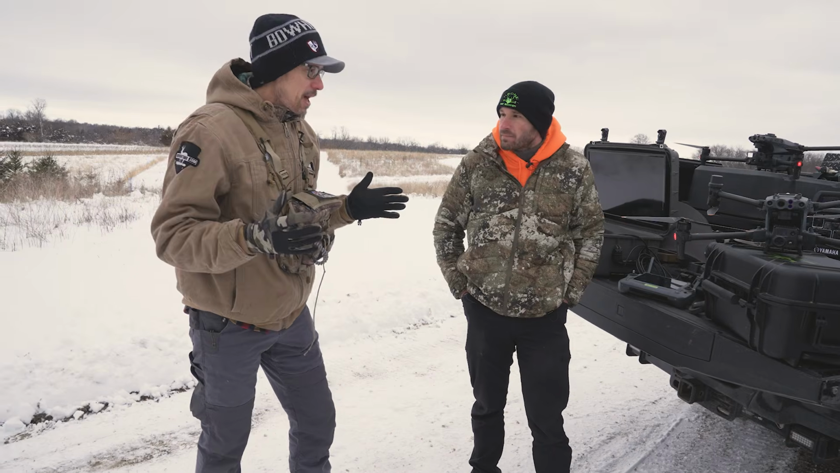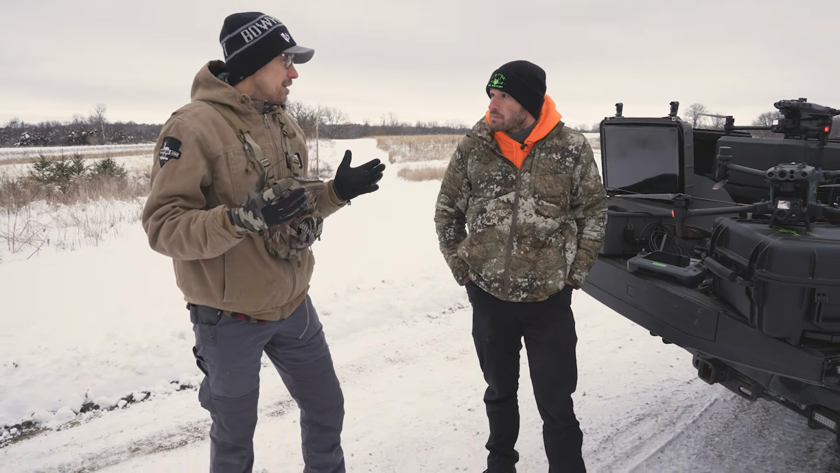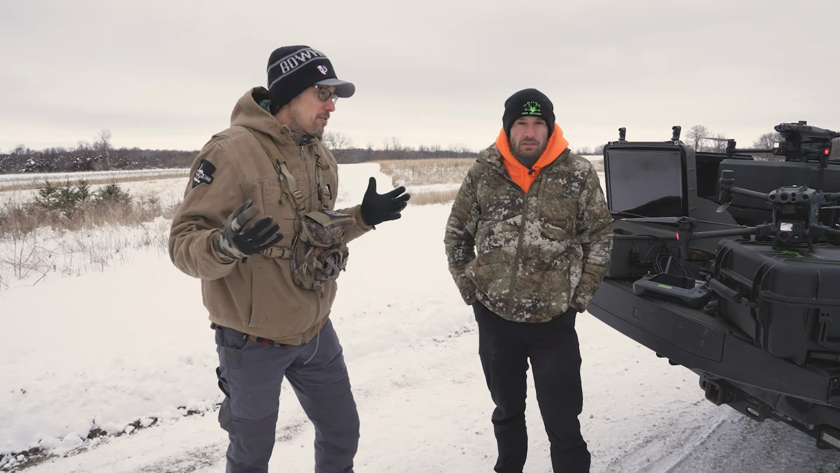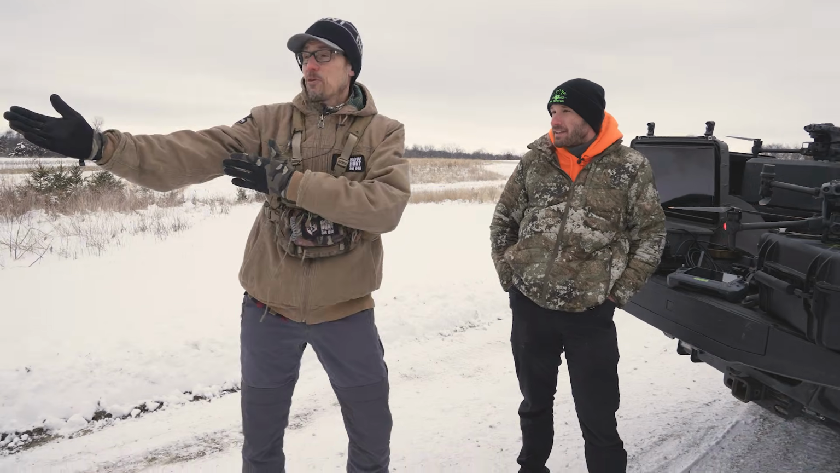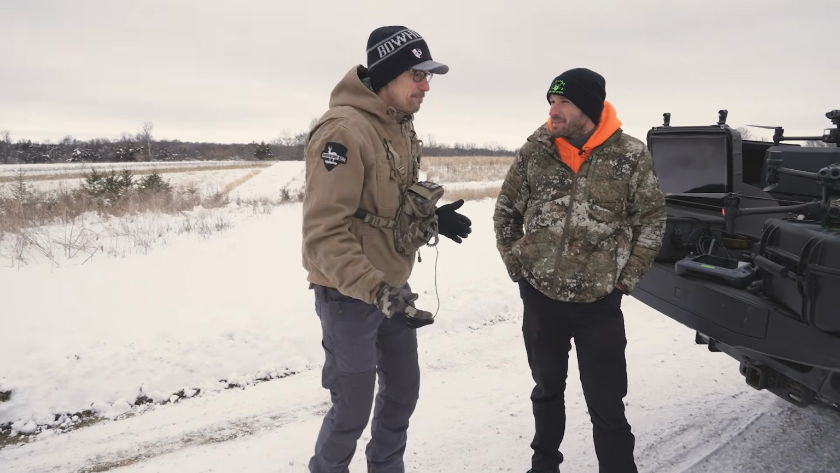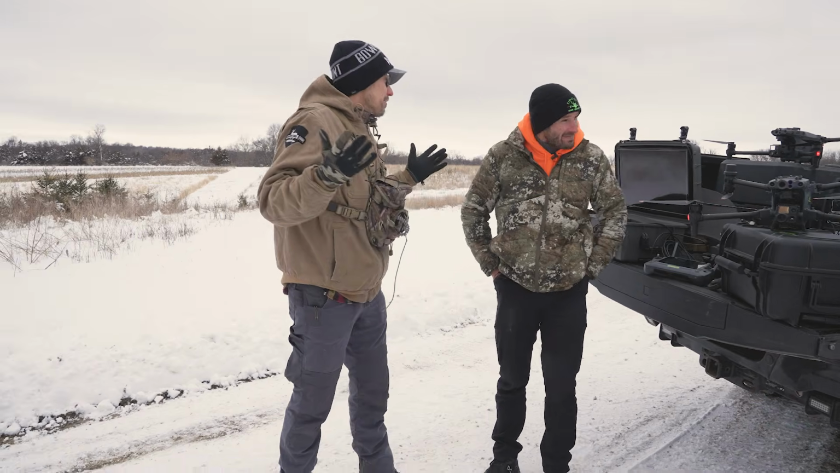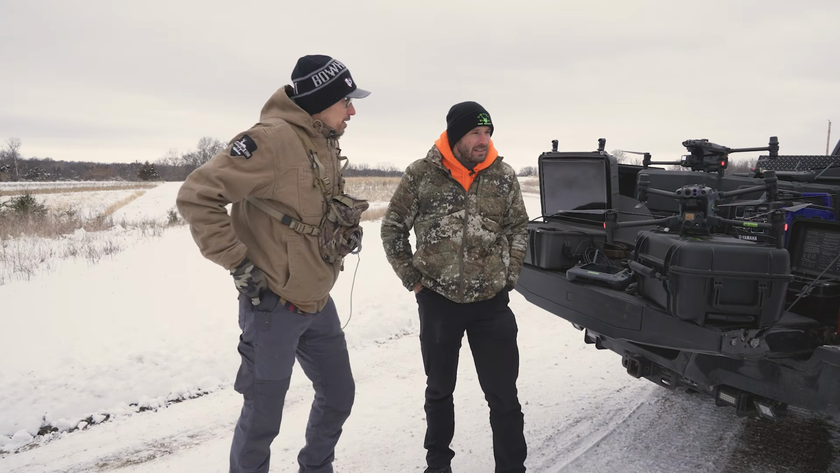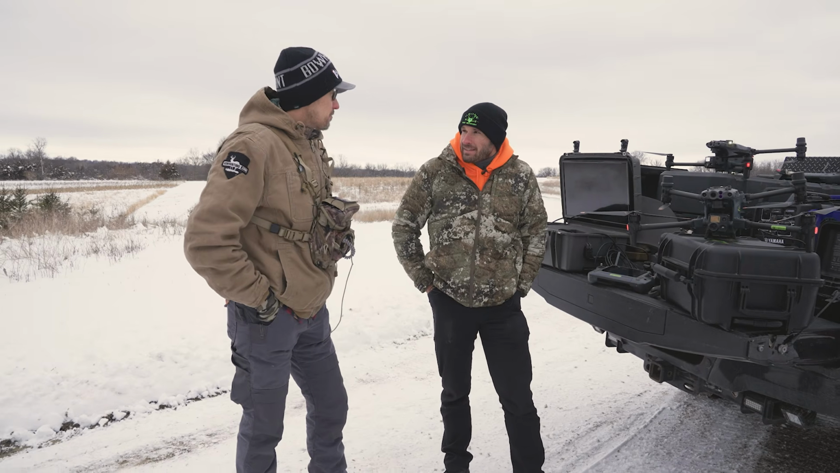We put all these food plots in. We know we're pulling deer from other areas, so I think this will be a tall tale of how many deer. We've all been guessing how many we think are here. Now I think Kurt is wrong, personally, and I think a couple other people that hunt here with us might be wrong, but we're going to find out. That's what makes it fun. Looking at this equipment and based upon the things that you've told me, we're going to find out pretty quick.